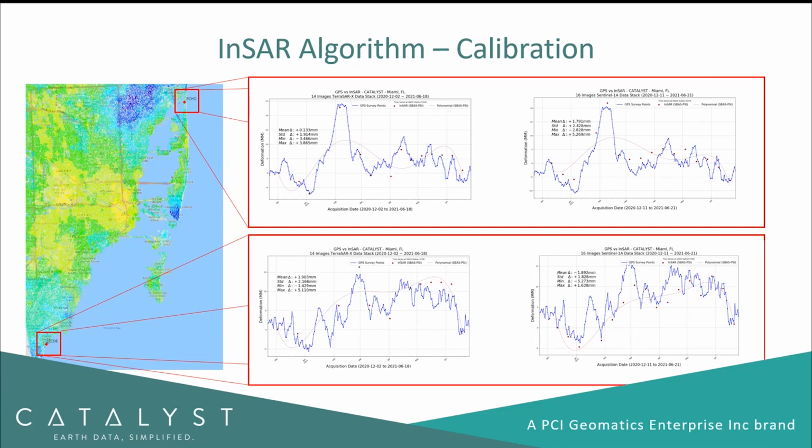And what you can see are the GPS surveying points, that's the blue line, and then the individual InSAR displacement measurements that we have produced using satellite imagery, which obviously has a different temporal frequency. It's not collecting every 30 seconds, it's collecting every 12 days. And what we can do is we can use those GNSS measurements to calibrate our measurements from the satellite.